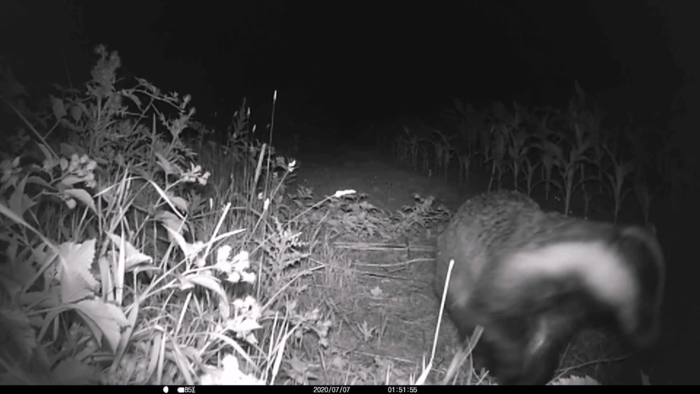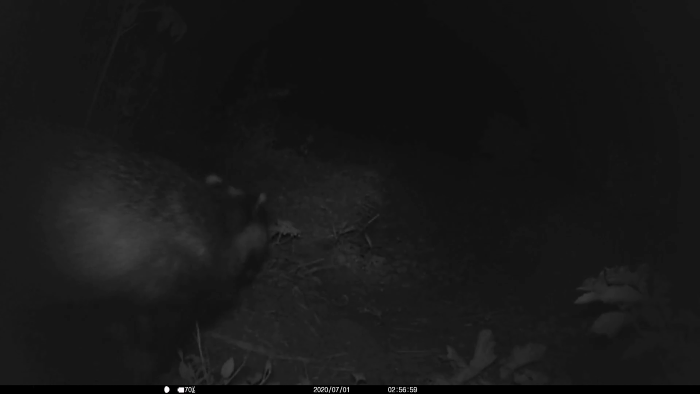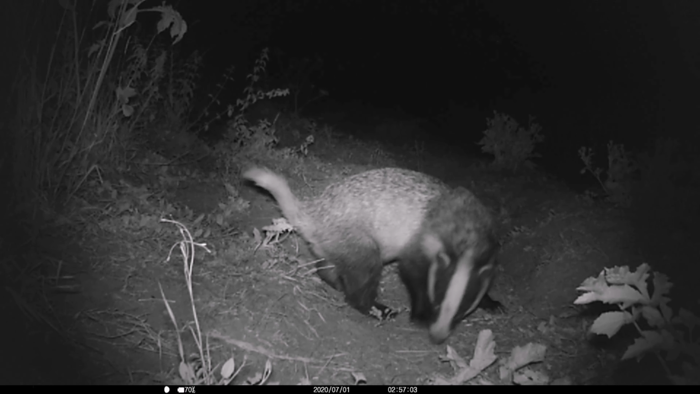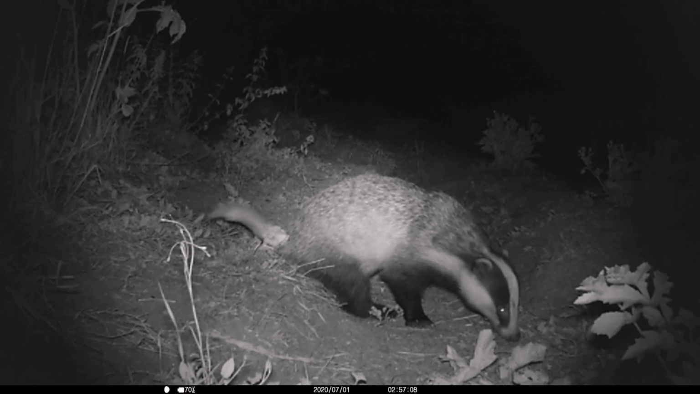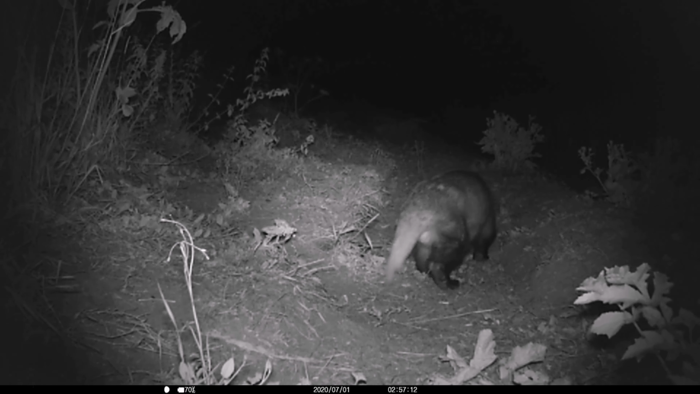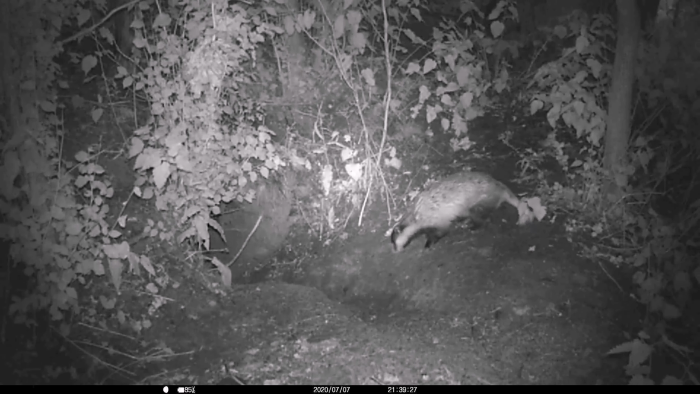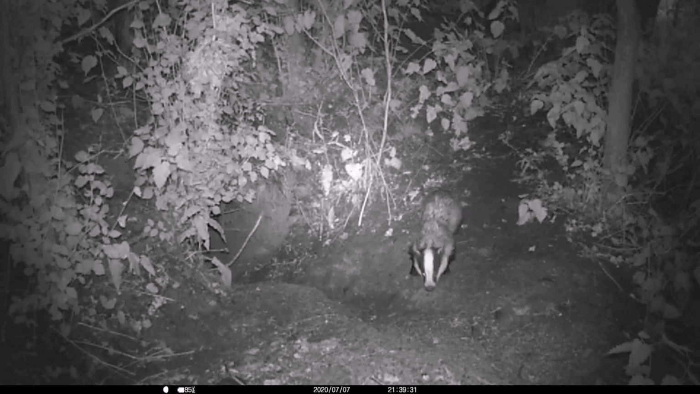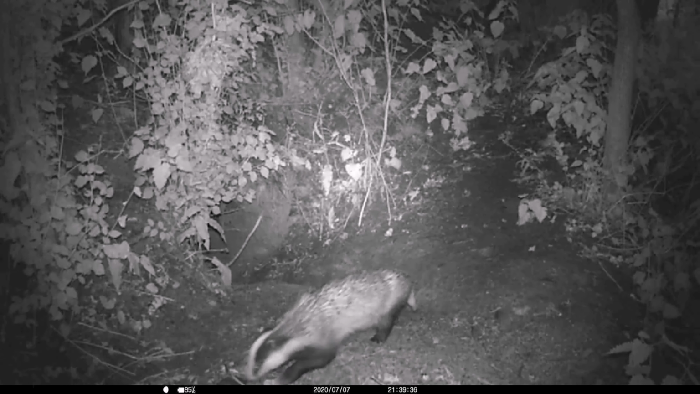On screen now we have a young dominant male boar badger with a very distinctive black dot in between his eyes on his white stripe. He has a very wide skull profile and a long thin tail, which tends to signify that we're looking at a male, a boar. Here again you can see the long thin tail profile as he mooches around the entrance of the main set on a very wet July evening.